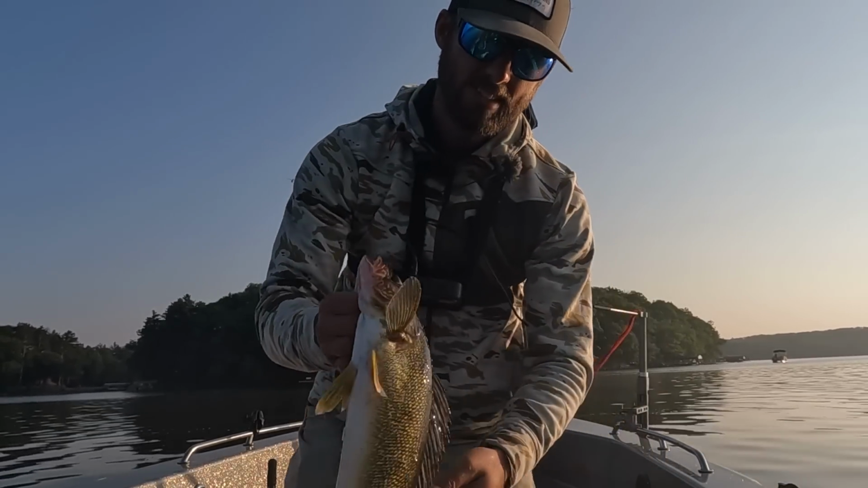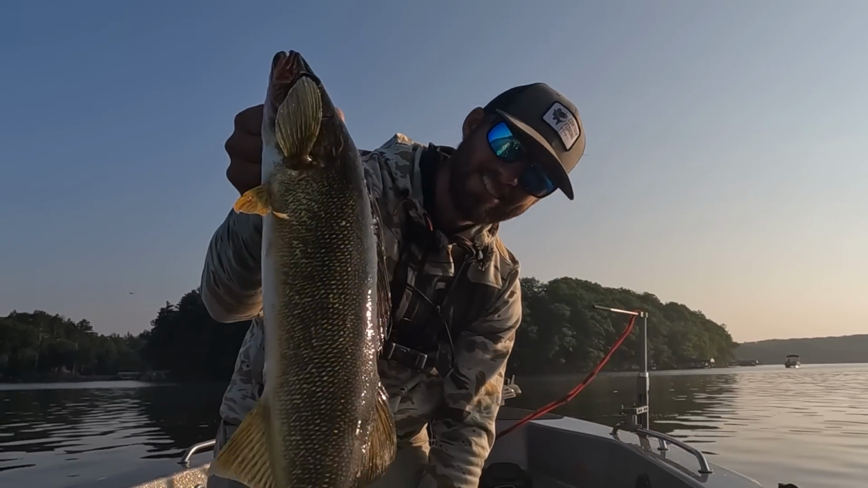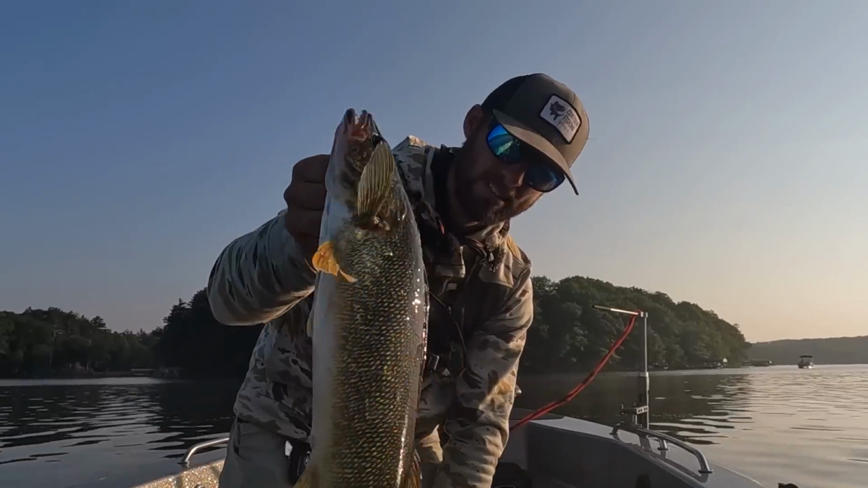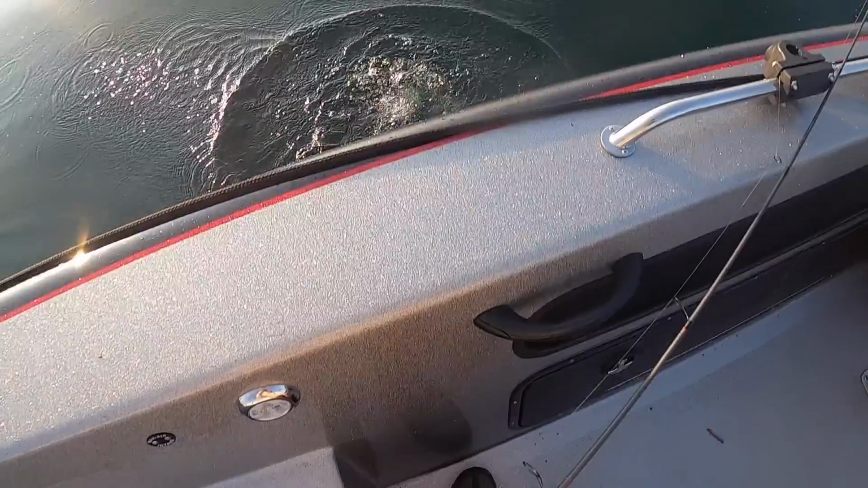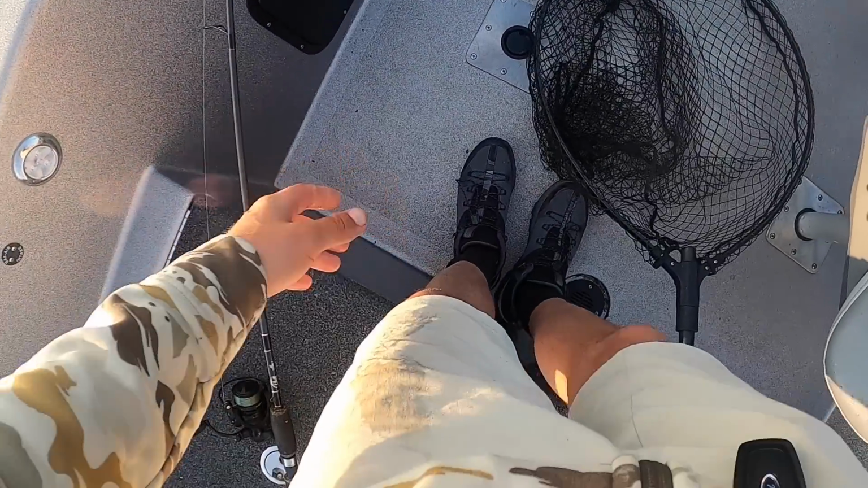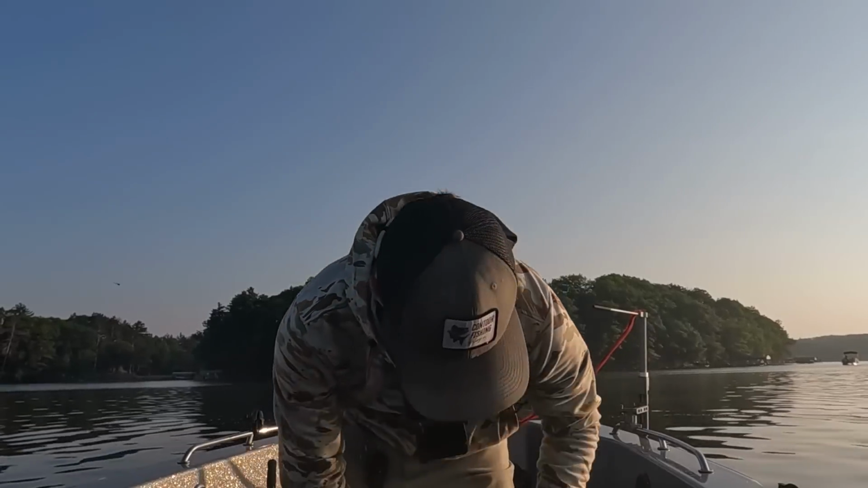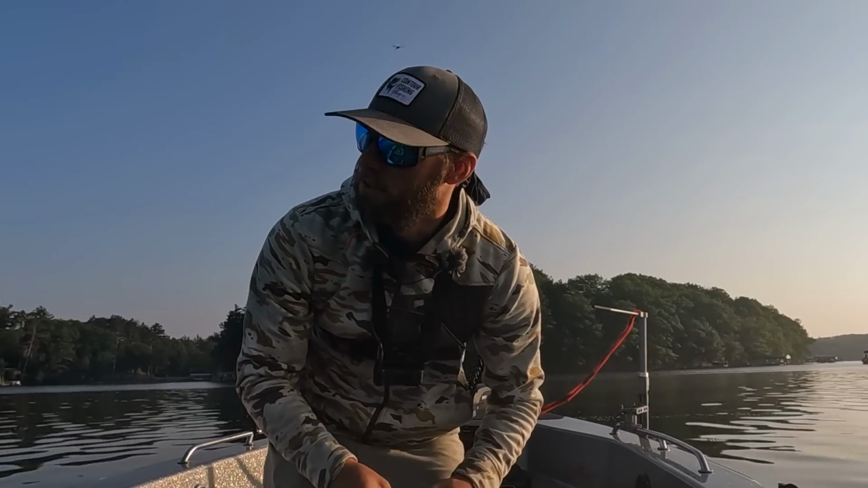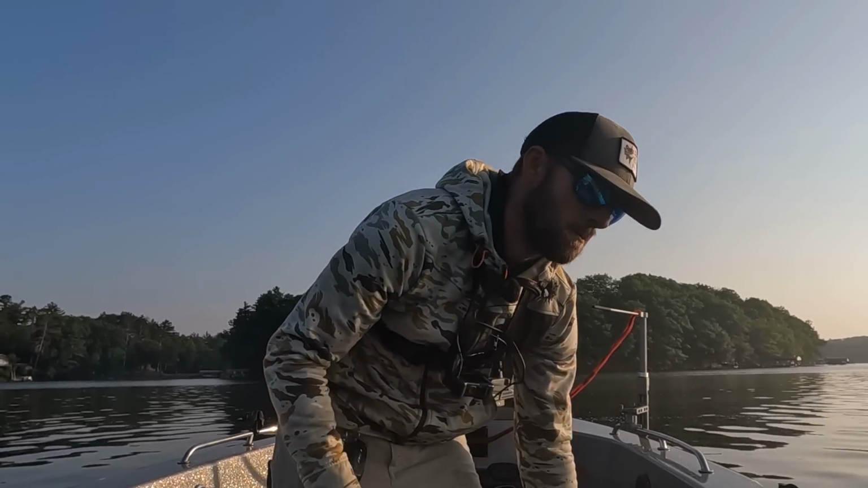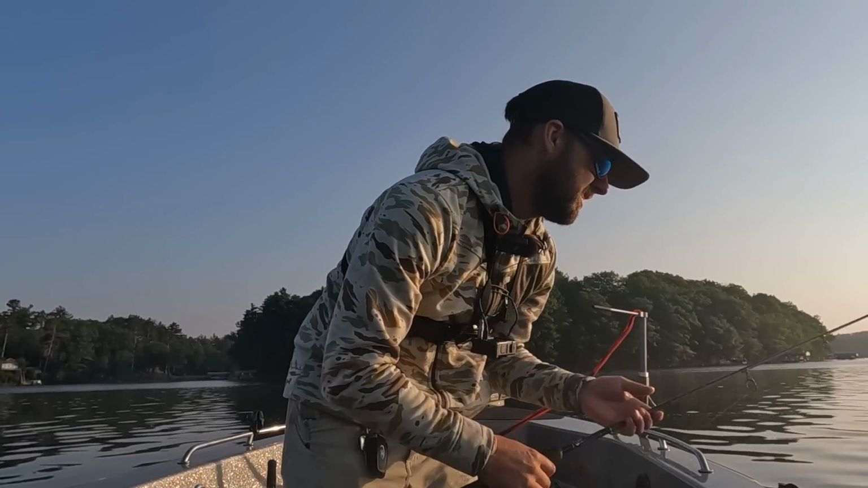There we go, man. Look at that fish. That's what we're after right there, boys. That's a nice one. For sure a nice one. In a lot of these high pressure systems, if you put a good morning together of five, six fish, that's a good outing. You don't always come out to these lakes that get beat up all the time and put 35 fish in the boat. But let's bait back up, do it again.